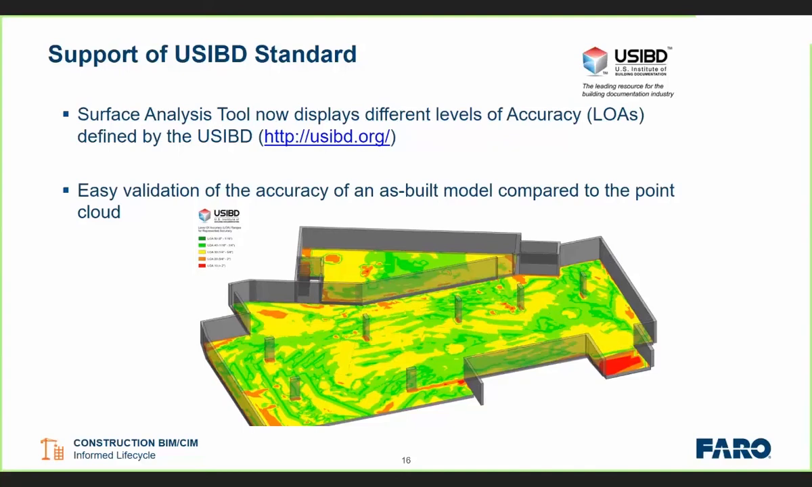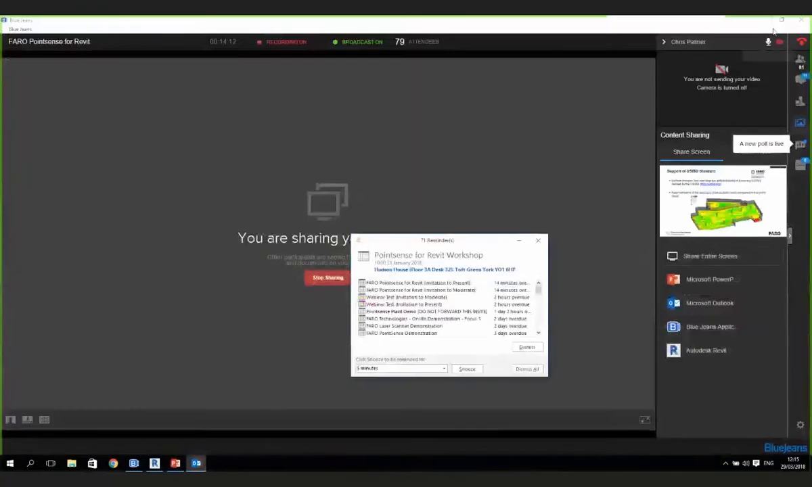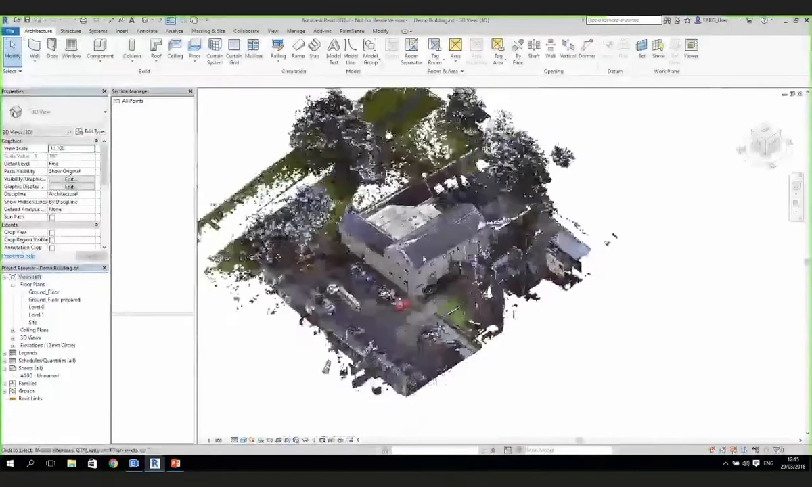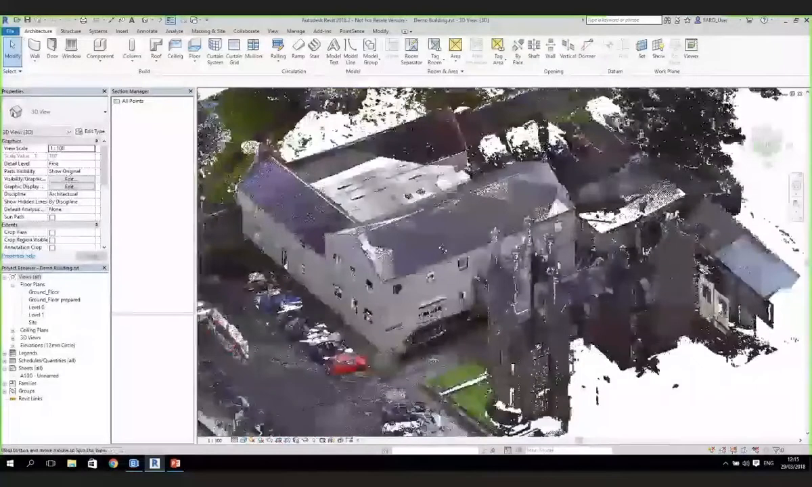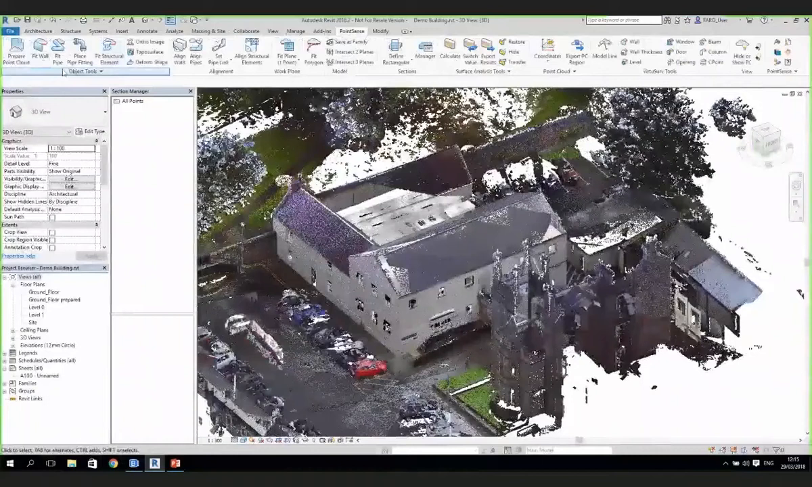So what I'm going to do now, guys, is press the escape key on this PowerPoint. I'm going to dive out of here, and I'm just going to drop into my Revit view. Okay, so hopefully on the screen now you should be able to see a point cloud. If I go now to the top of my screen, we've got this PointSense toolbar in here now. So you can see this is exactly the same toolbar we were just talking about.